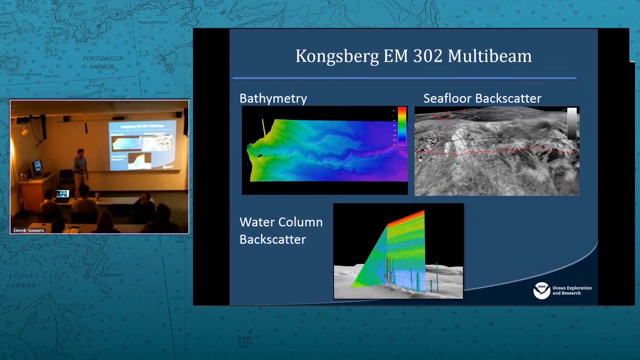The multibeam, obviously we get bathymetry. It gives us also seafloor backscatter, and the ship has done a lot of work using the water column capabilities of the multibeam to try to find things like underwater seeps, and really trying to explore what kind of data we can extract from the water column.